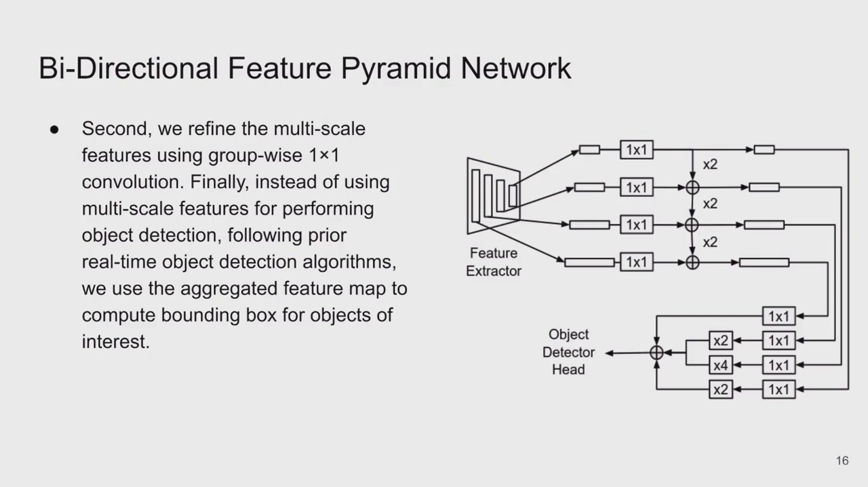Second, we refine the multi-scale features using group-wise convolutions. Instead of using multi-scale features for performing object detection, following prior real-time object detection algorithms, we use the aggregated feature map to compute the bounding boxes of objects of interest.